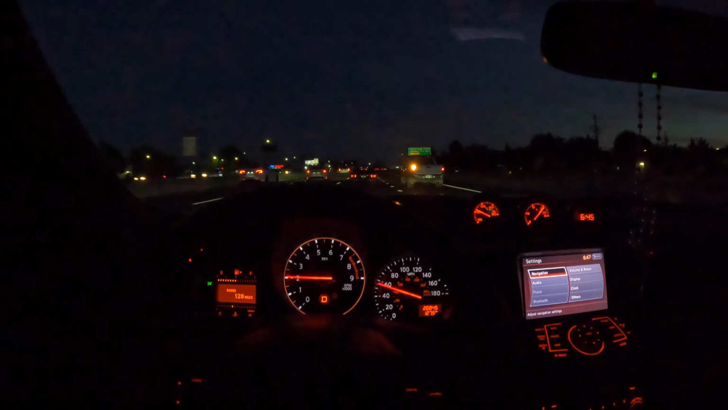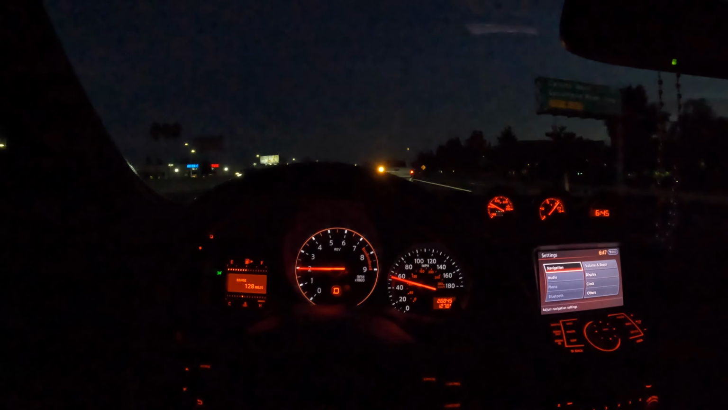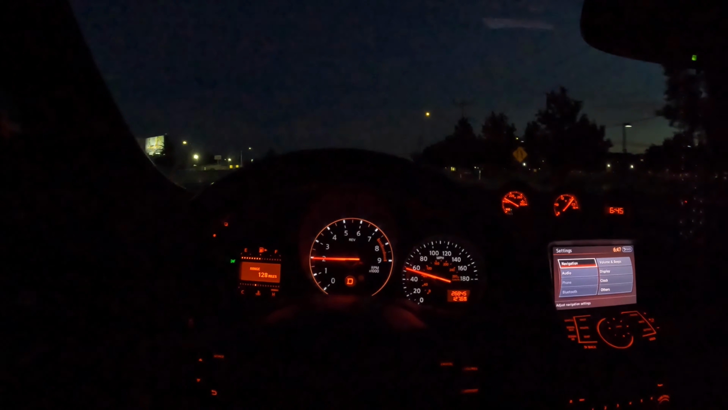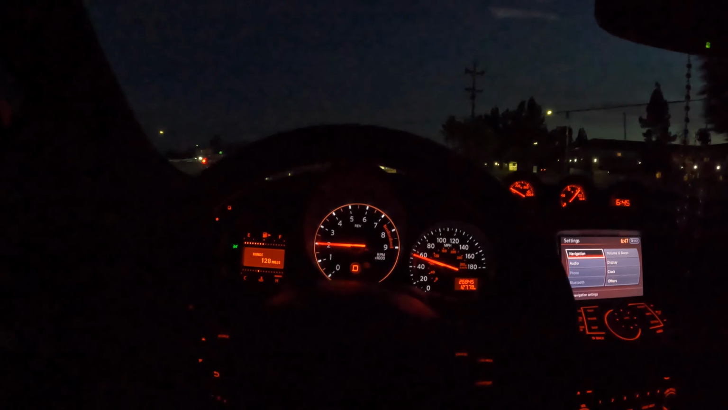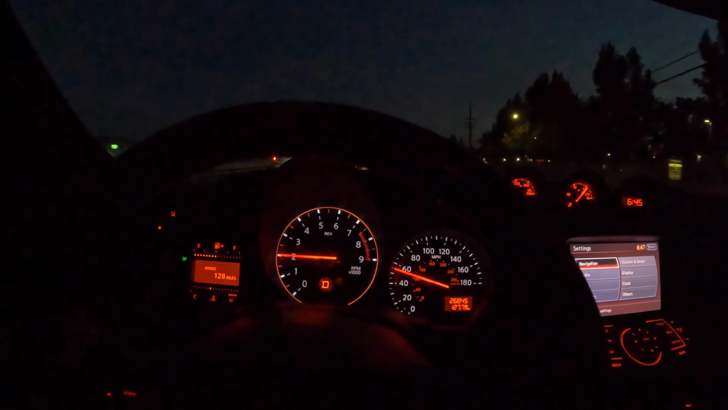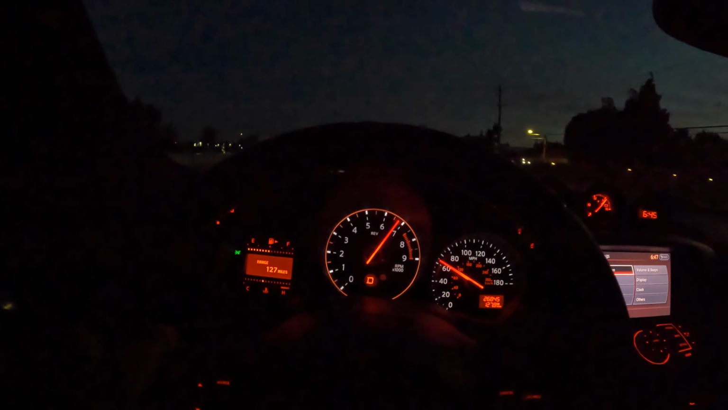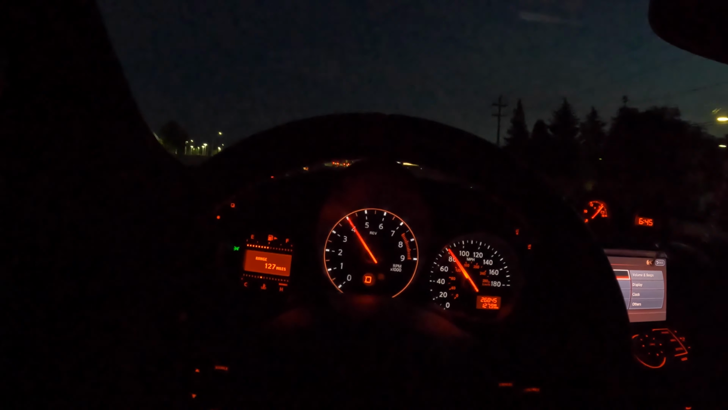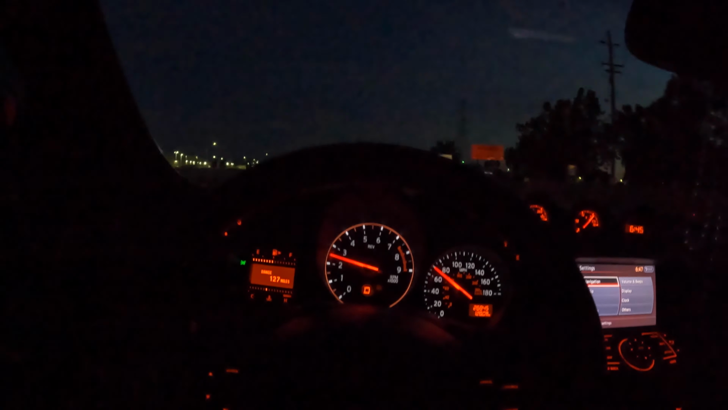So when we have gone out of town and gone on uphill roads or downhill roads, depending where we're going, this thing kills all the back roads. Man, I hope you guys are hearing this on the camera, because this thing sounds crazy.